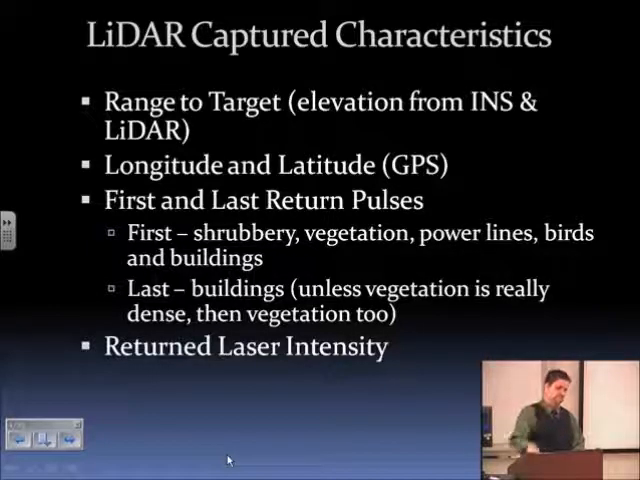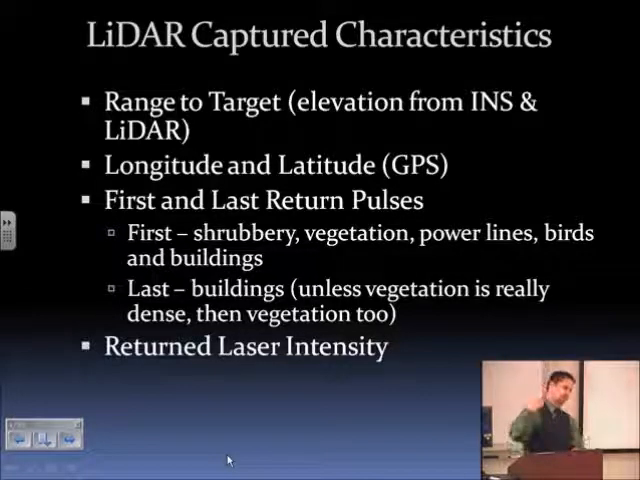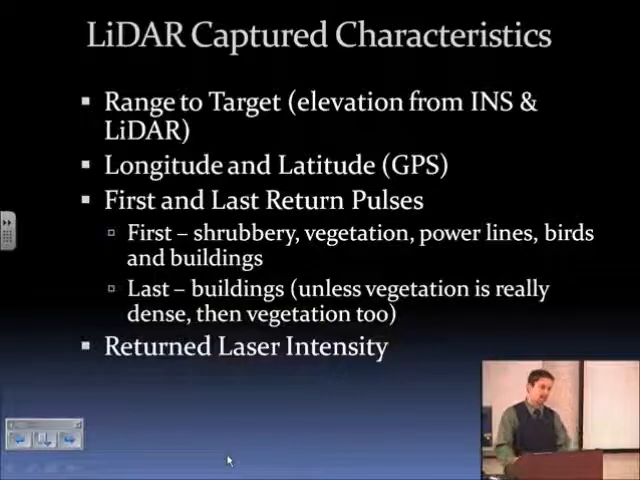Again, this is based on the sensor. You're almost certain to get longitude, latitude, and elevation, but then based on the sensor, you may get first and last return pulses, and you may also get intensity. And researchers will argue that all of these are important features you want to include for your task. The more information, the better.